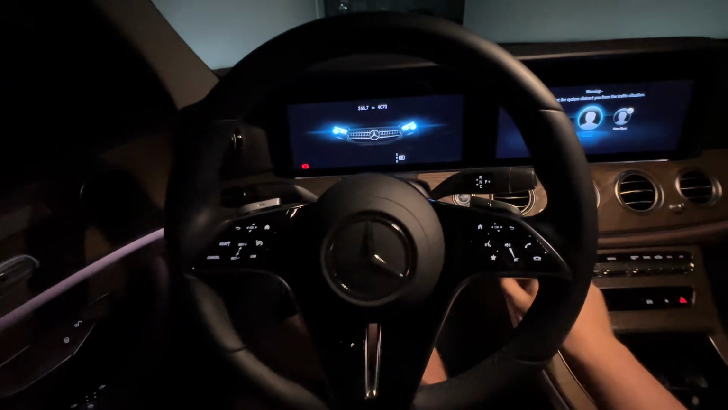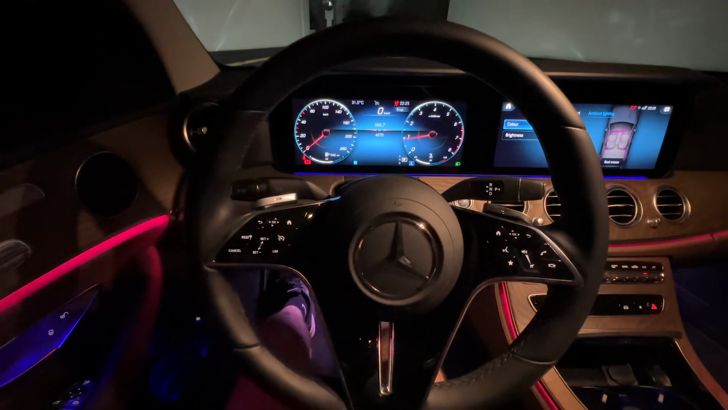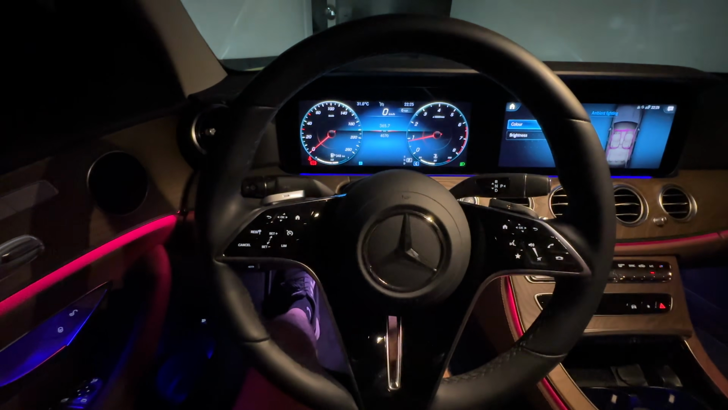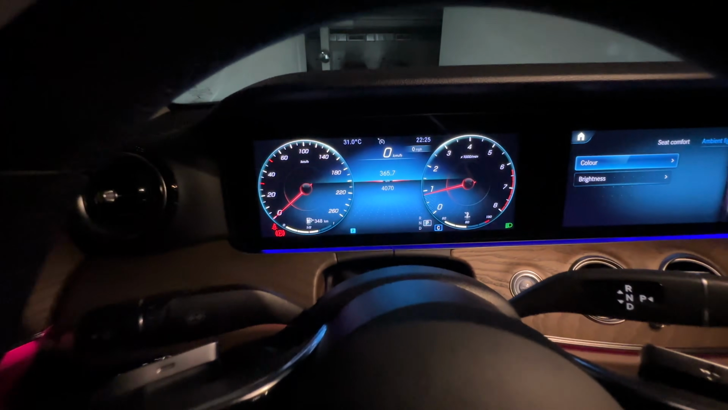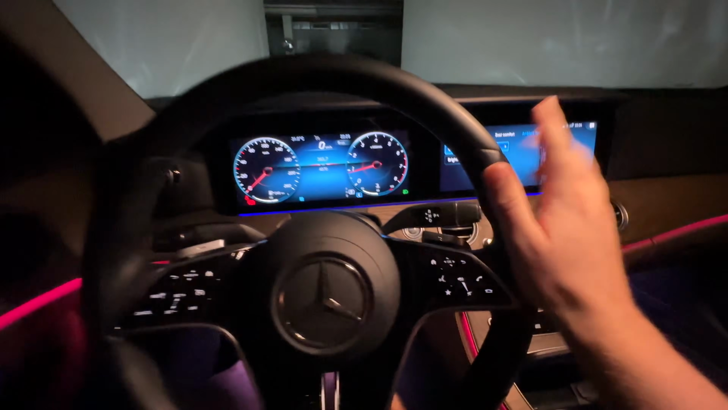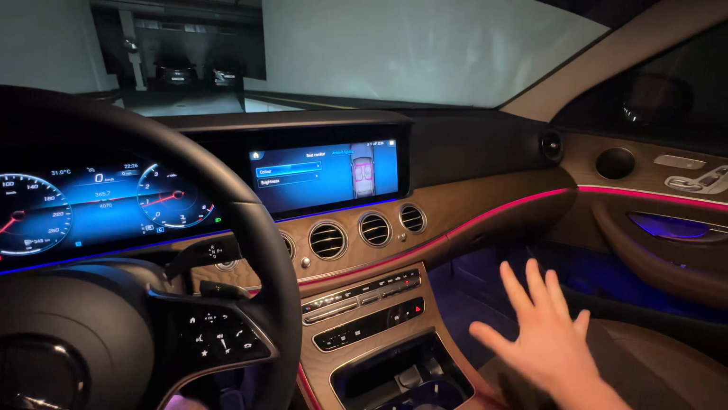Now, let's go ahead and fire up the E-Class. I love this beautiful steering wheel. We've got controls on the right side and the left side. Look how gorgeous this dual 12.3-inch digital display is. Looks like something straight out of the S-Class, and the two-tone ambient lighting is absolutely gorgeous.